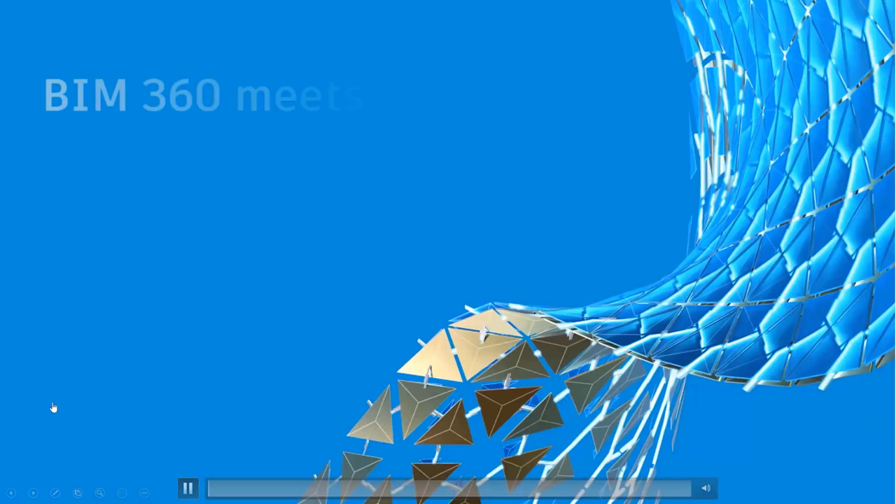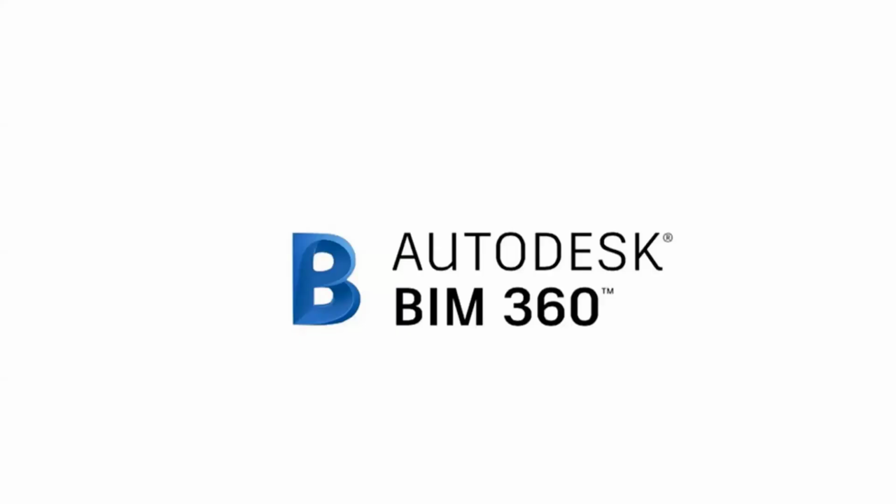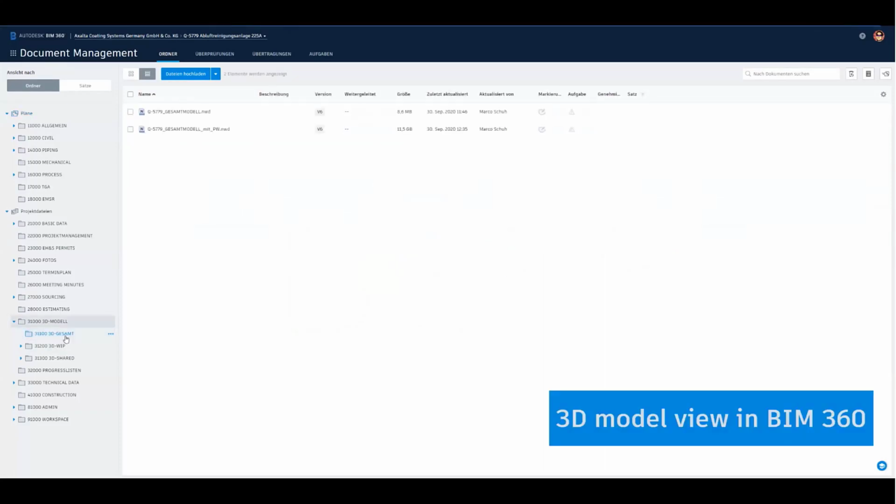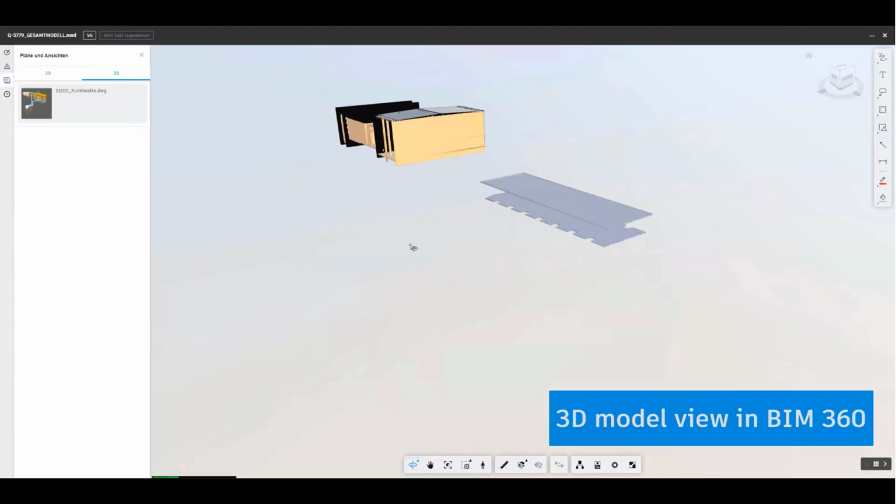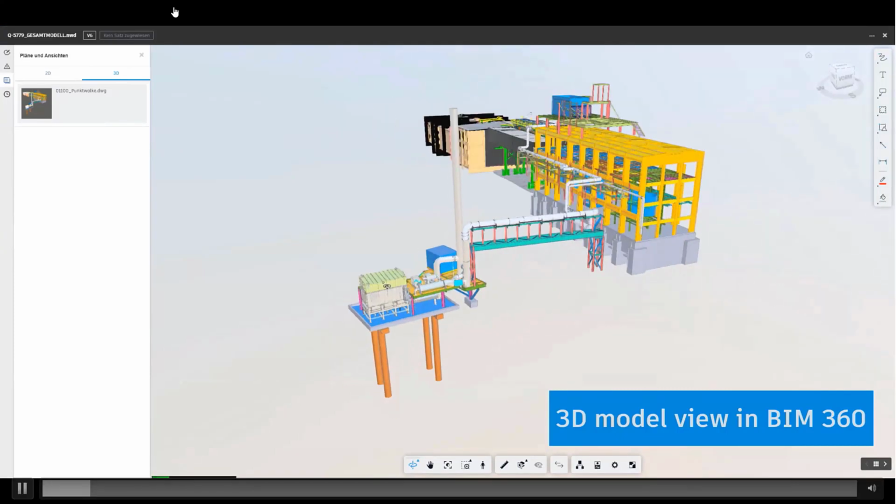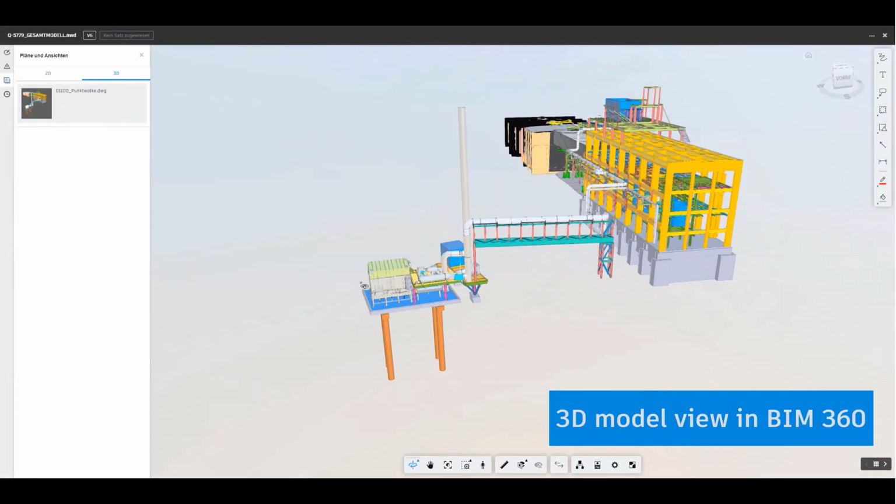I call it BIM 360 meets Cintoo to show that they work seamlessly together. First of all, here is a short look into our BIM 360 platform. Here you can see one of our overall models. It's done with Navisworks, just to show you what we are doing. It's a collaboration work model from several departments like civil, piping, and so on.